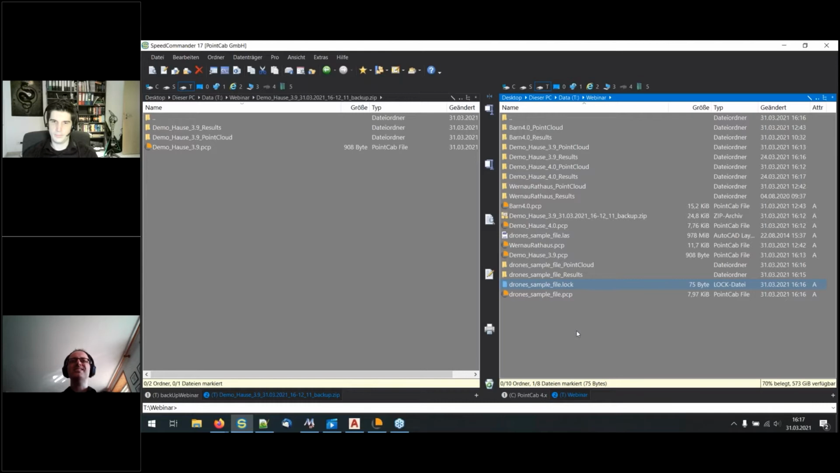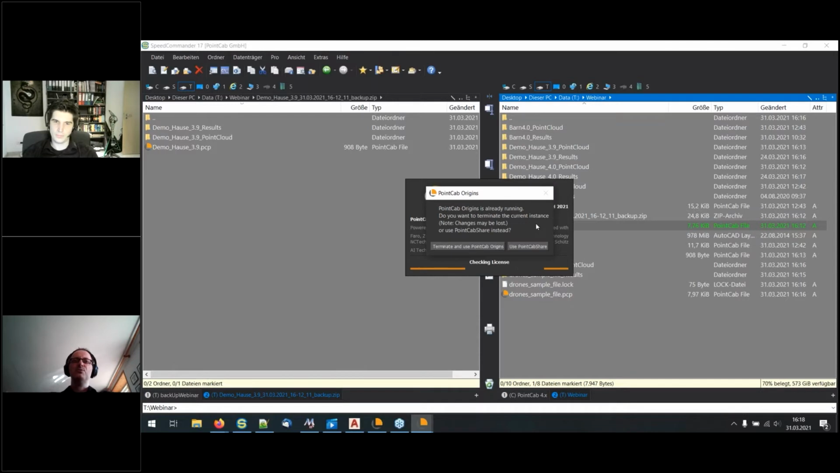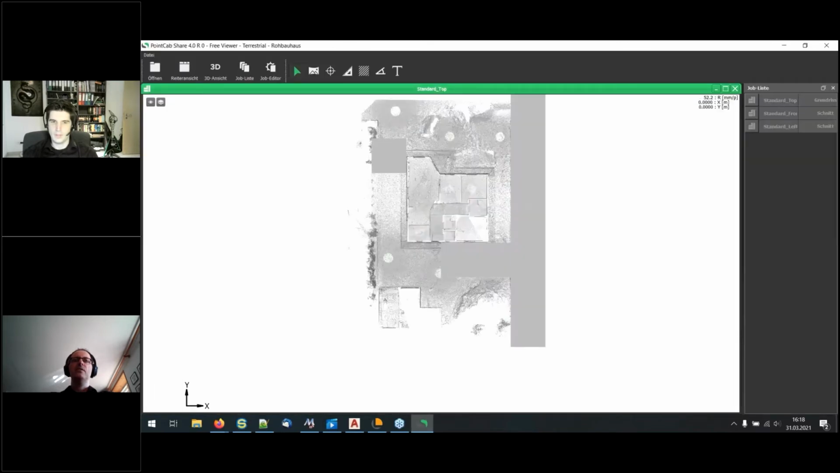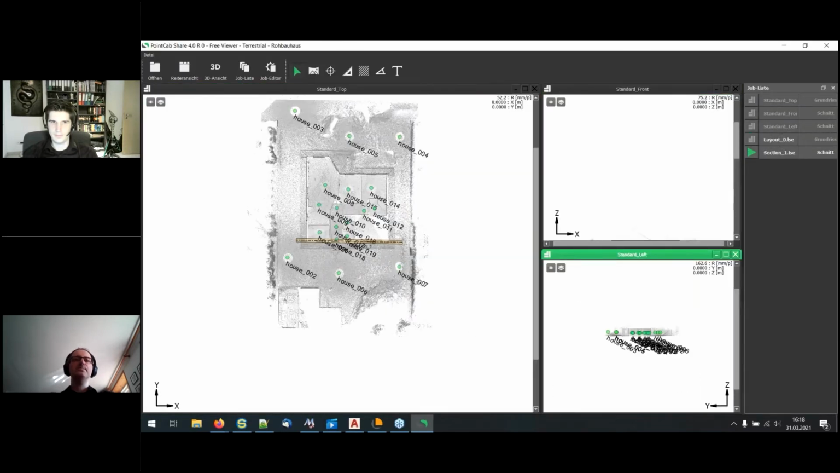PointCab Origin says this file is protected by another instance of PointCab, but you can choose to open this file in PointCab Share. We demonstrate this here now with another project. It doesn't matter because we have a second instance. This is the same window, and it will ask you, you can use PointCab Share to dive into this project and open this project with PointCab Share. So PointCab Share has also been updated with this release.